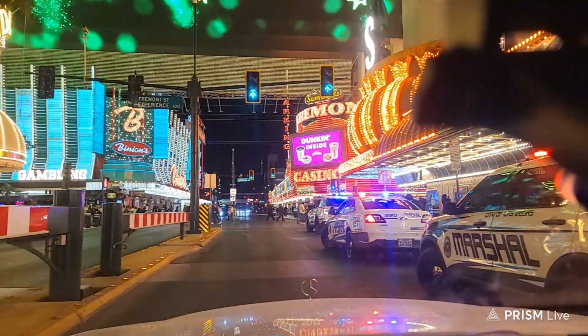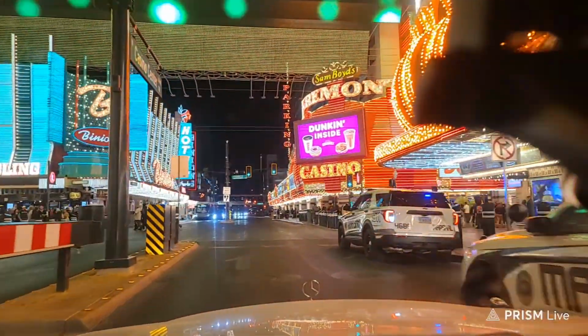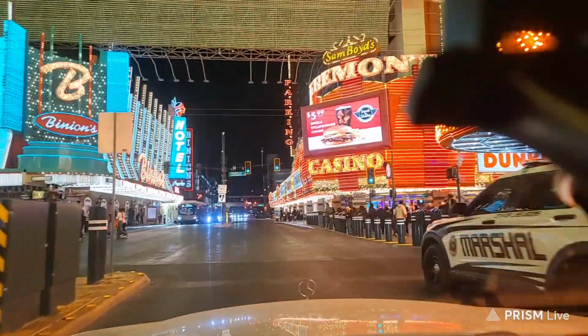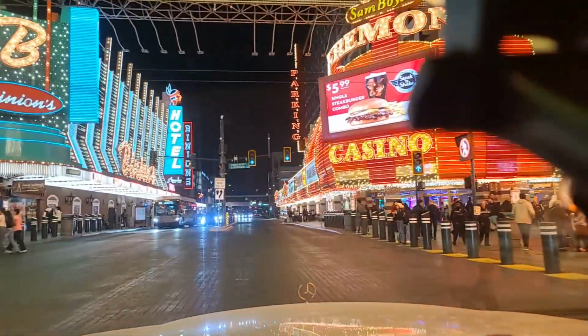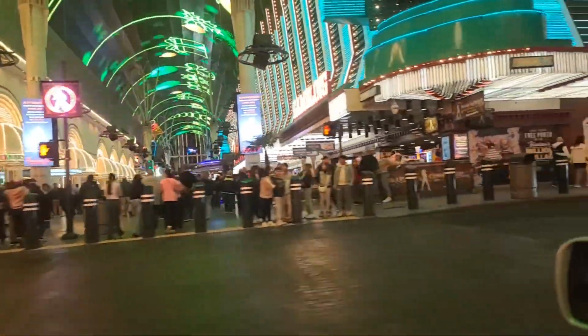And you always have some stragglers here, the pedestrians that are too drunk to realize what the walk sign says. But that's what it's looking like right now down here on a Saturday night, just before Christmas, on Fremont Street.